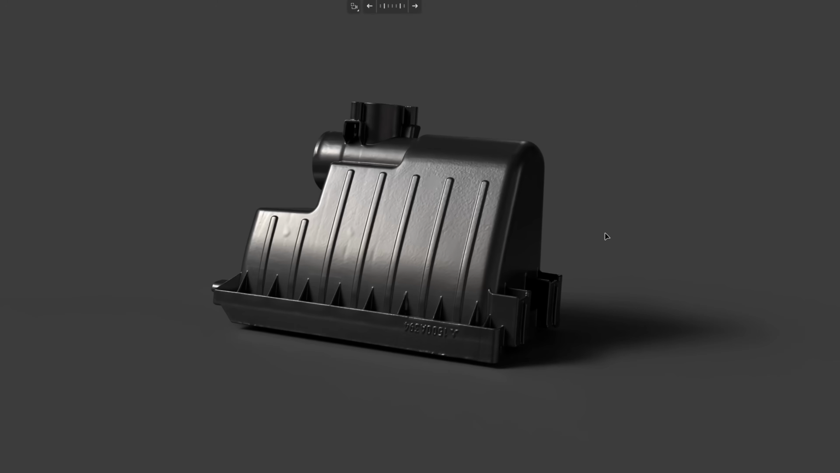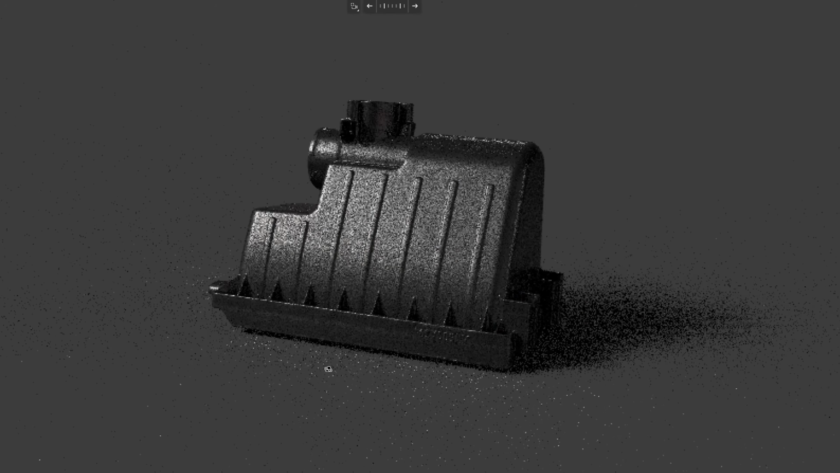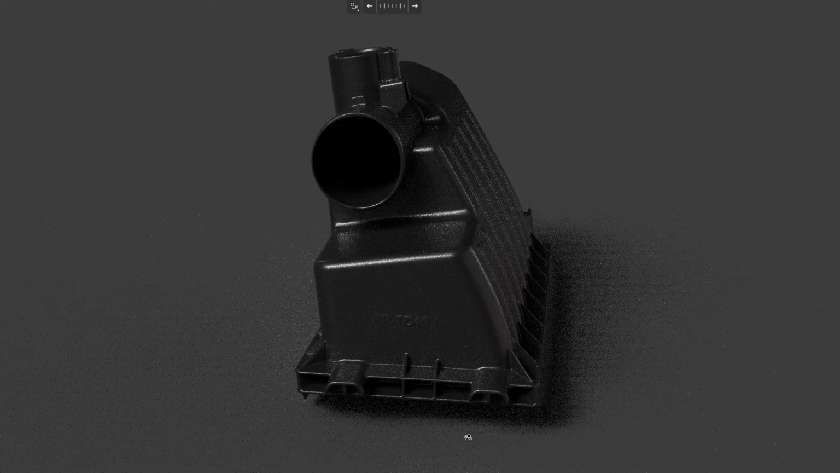Okay, here is the scanning result after repairing. It is 90%, not 100% of the original object. For this kind of object, I still prefer to reverse it in CAD software because the object has a very thin wall, 1.6 millimeter. If you want to print this, even with the nylon SLS, you won't be able to print it because it's too thin.